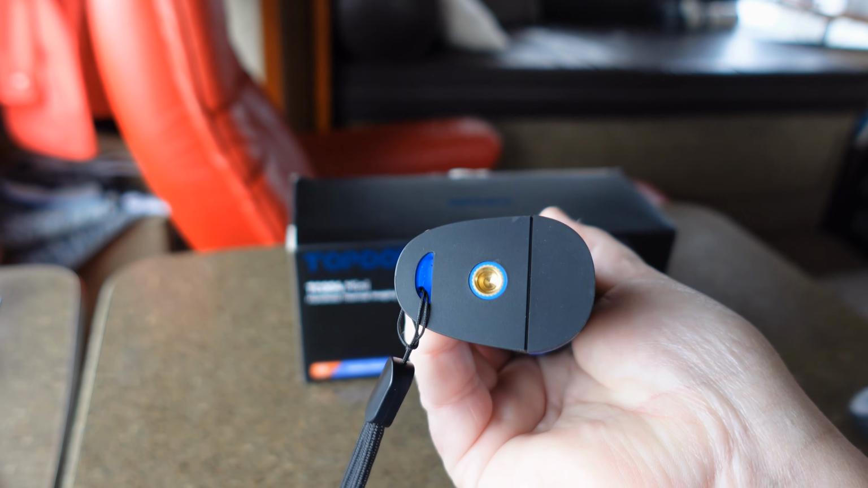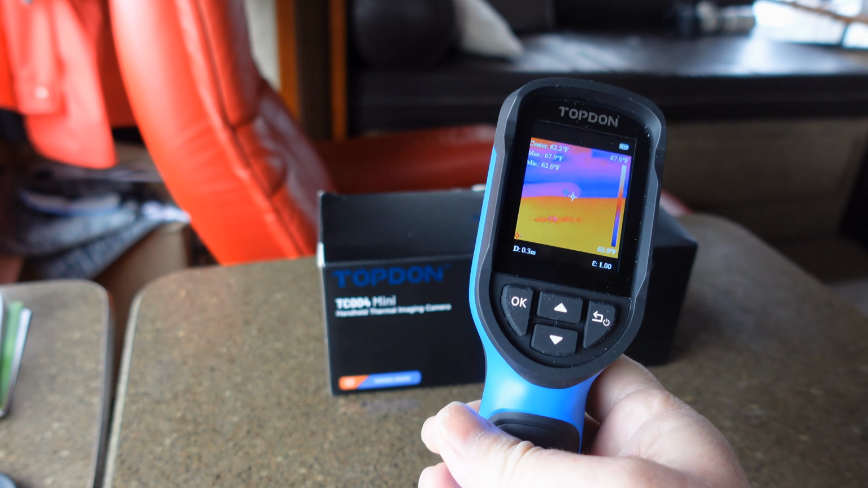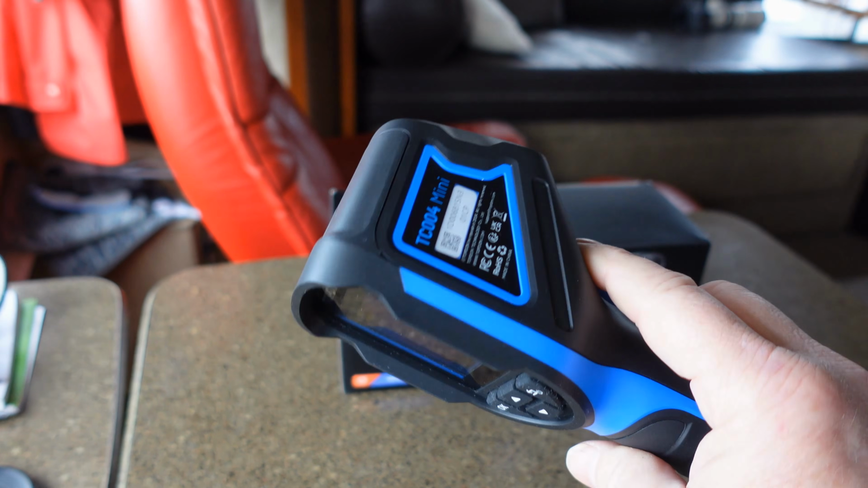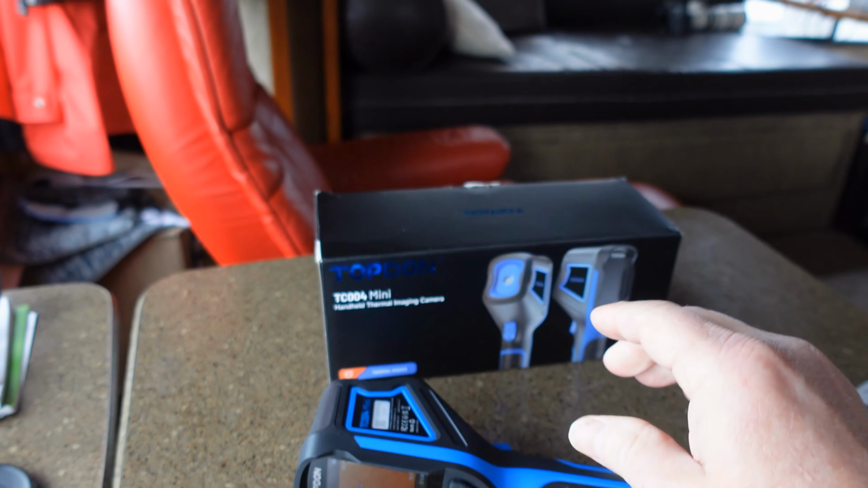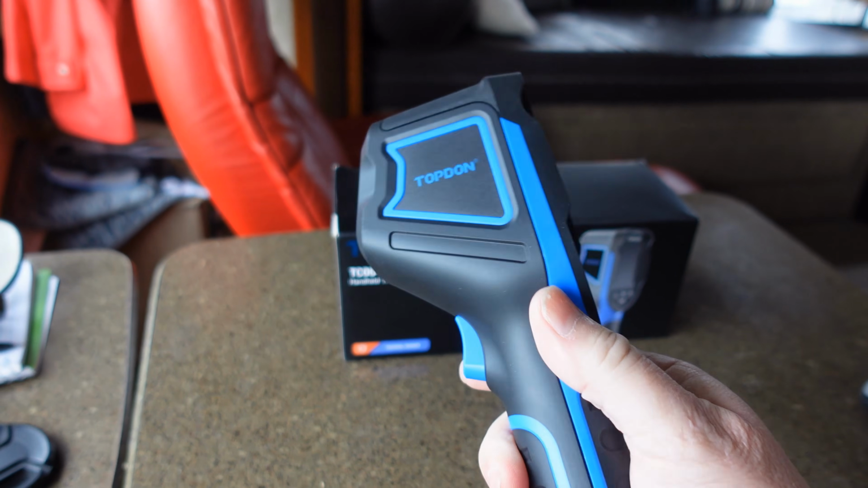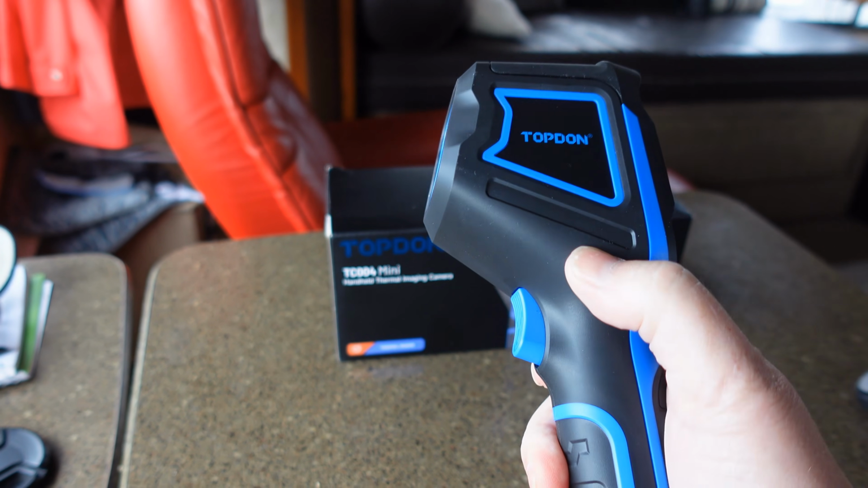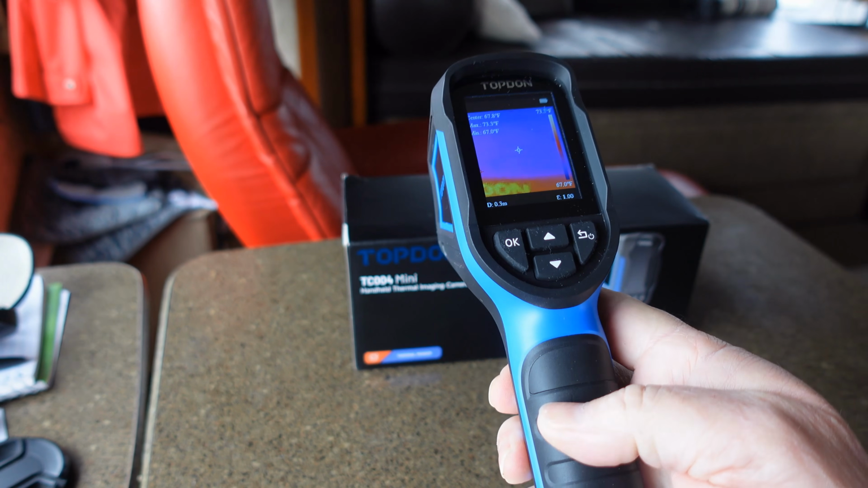On the bottom here, it has a tripod mount. And it is rechargeable, and they say it lasts 15 hours out of a charge, which is pretty good. It also says you can drop it from 2 meters. Kind of got a soft rubber coating on it.